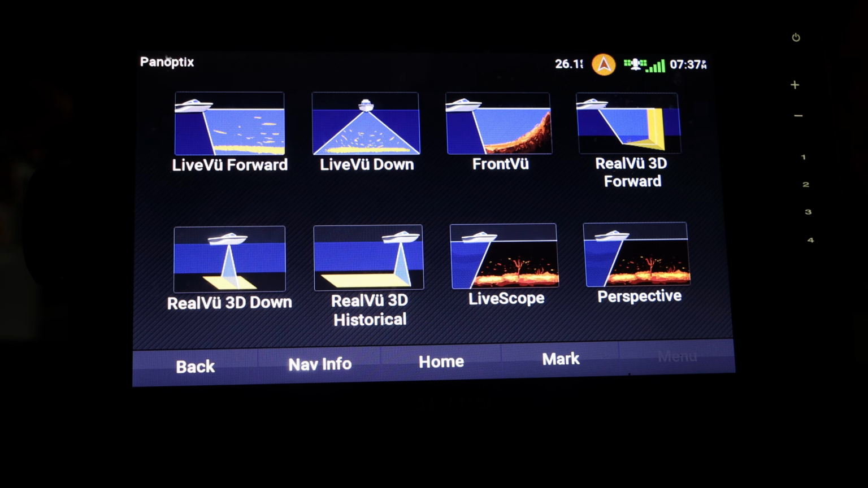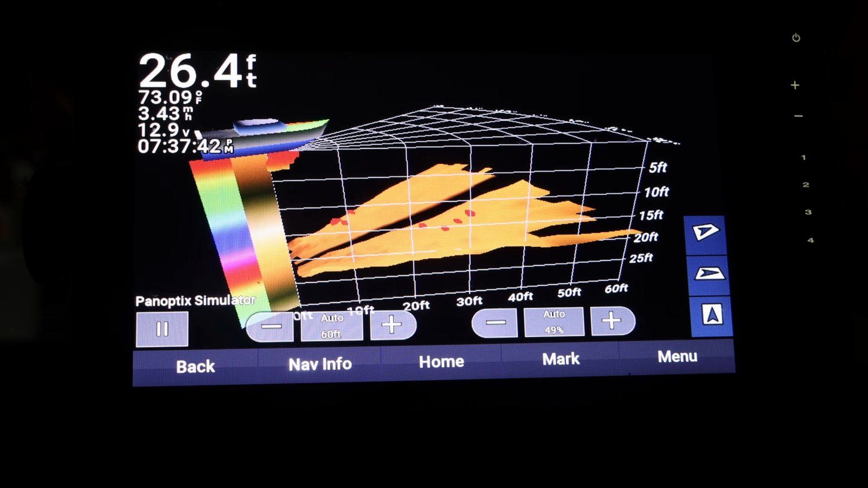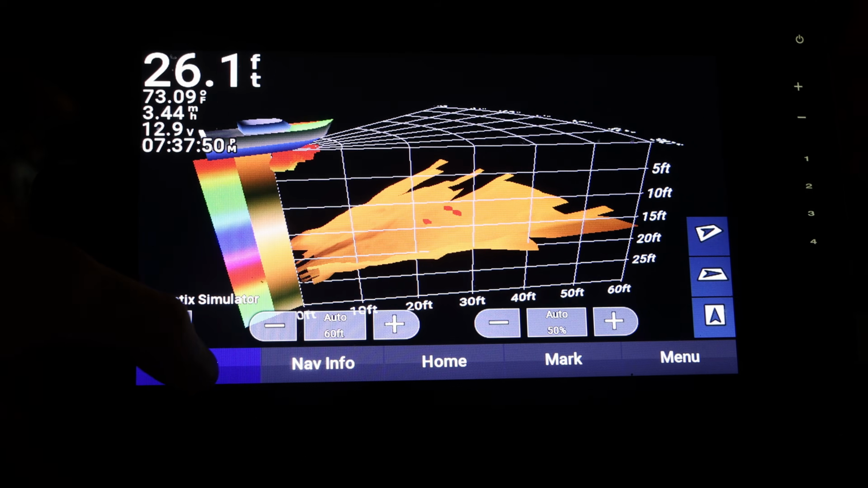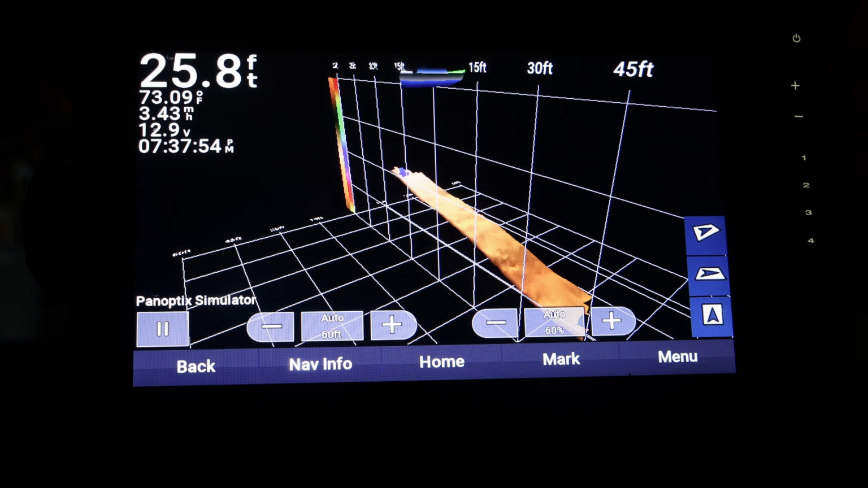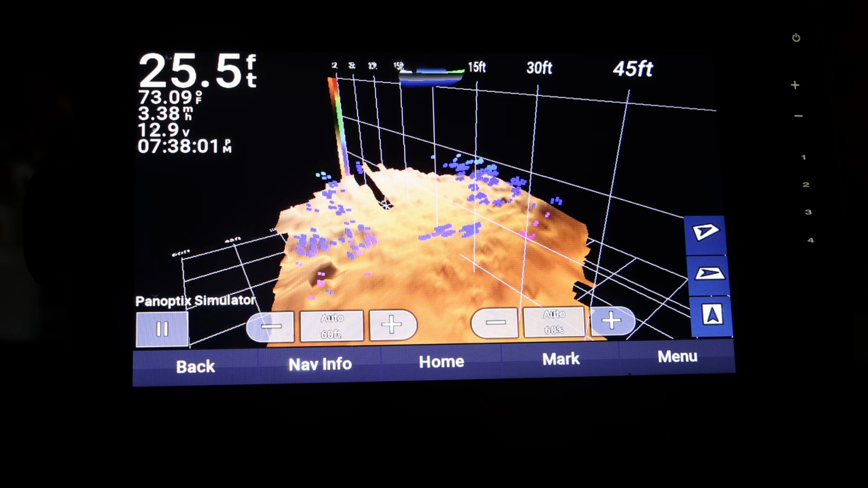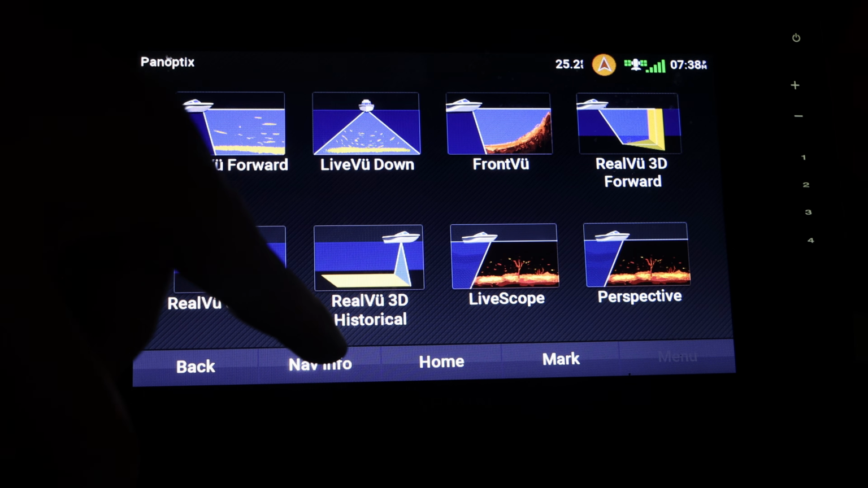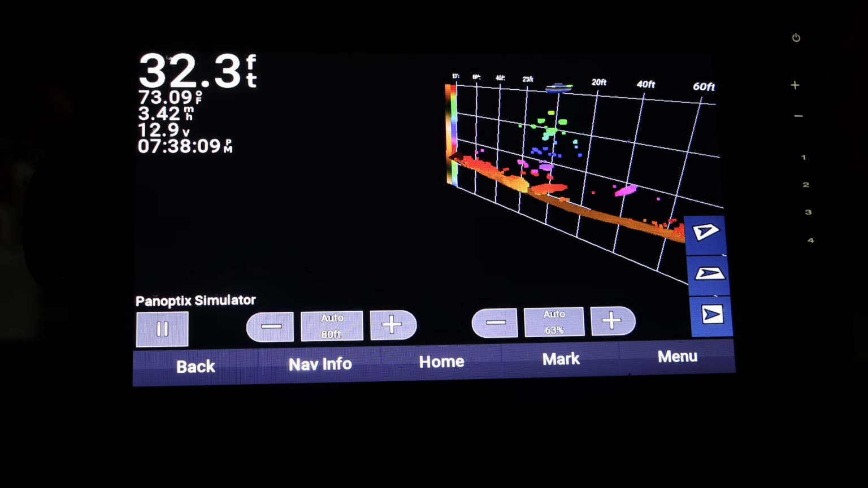But you can look at the Real View 3D forward. I don't know anybody who uses that personally. It's there though if you want to use it. You can look at the Real View 3D down, which is the same but only in a down perspective. And you can see this is different types of structures, I would assume. And then the Real View 3D Historical, which is basically everything you have seen before.